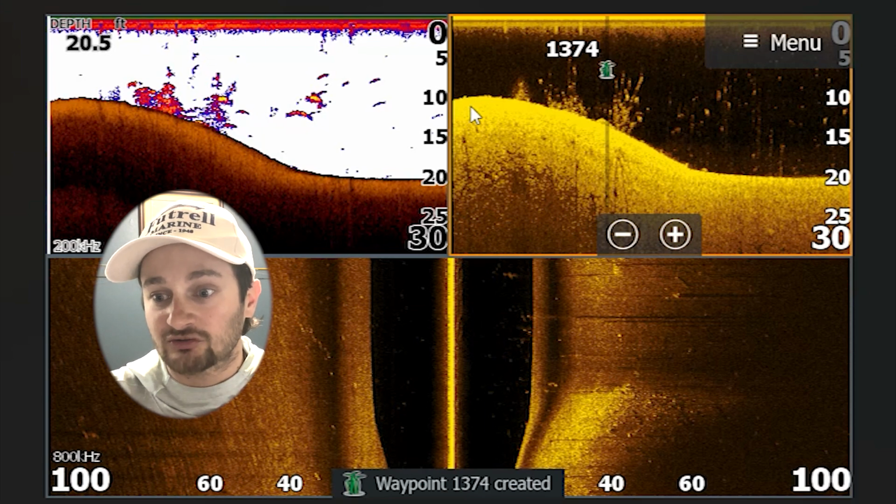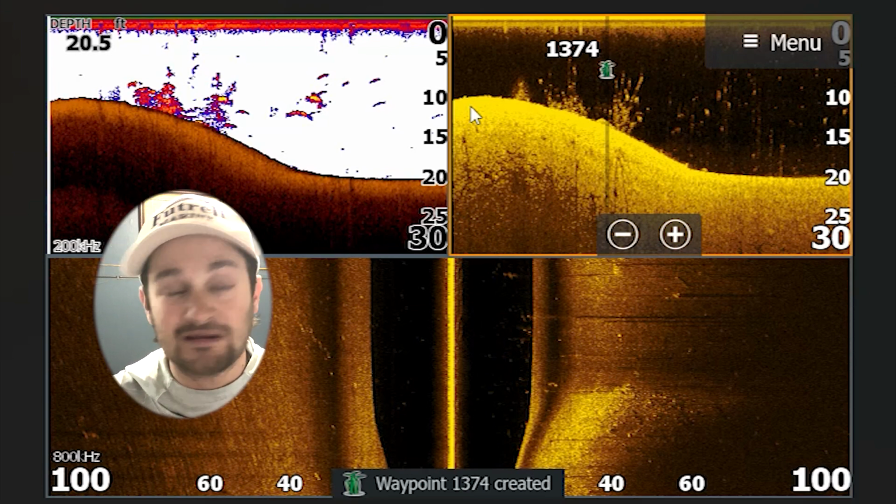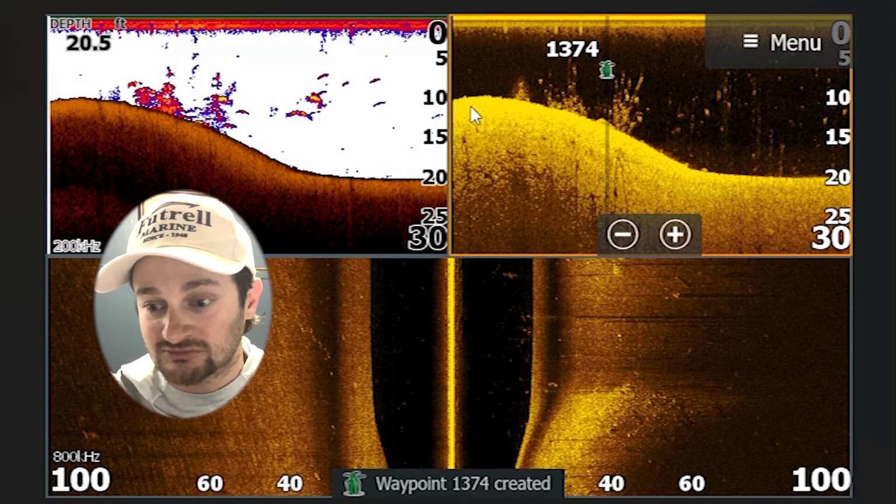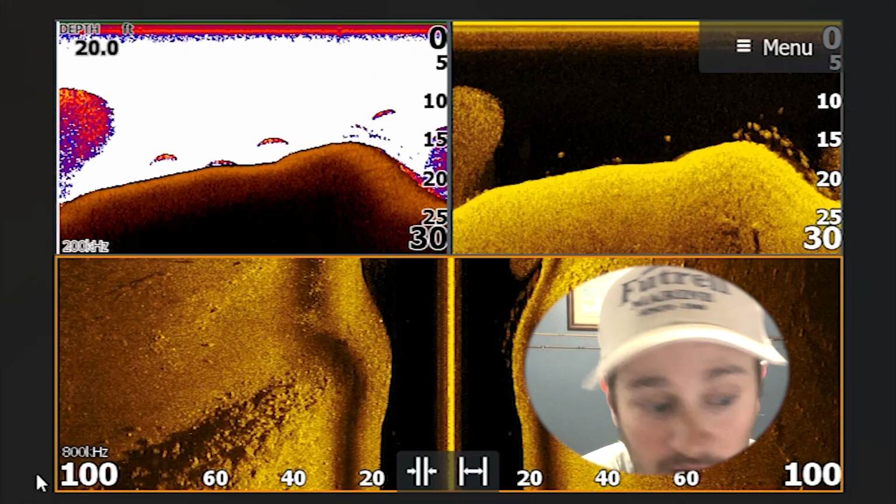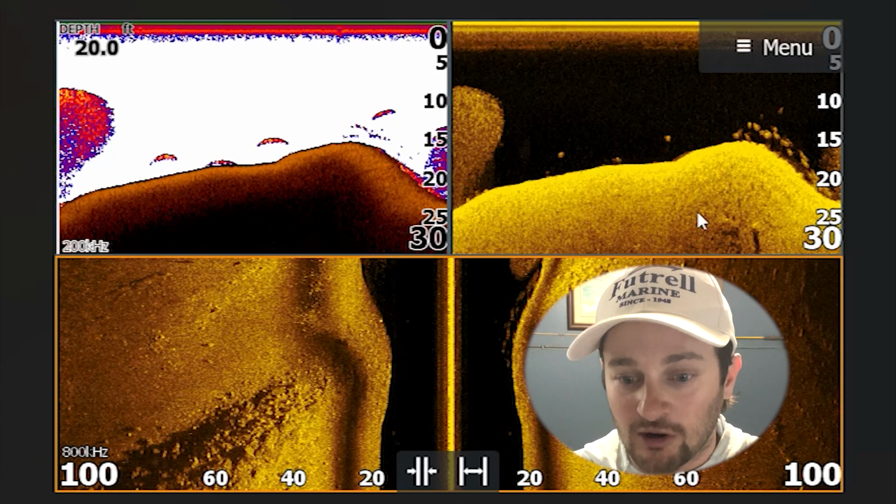Okay, so just to show you this down imaging picture of everything, actually down imaging in 2D, and then me knowing that they were bass. I didn't have the screen recording of this on my live scope, and once again, this is all just side imaging and 2D down imaging pics. Okay, guys, we got a lot going on in this image right here. I'm going to kind of go through it.